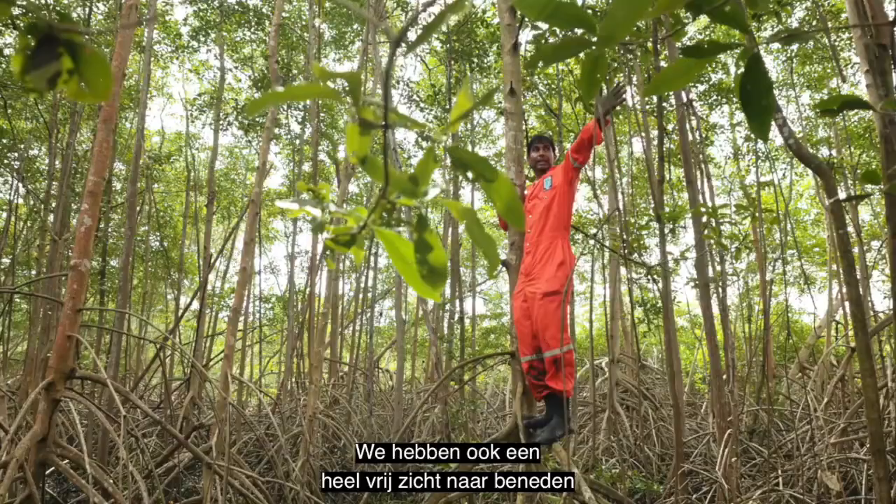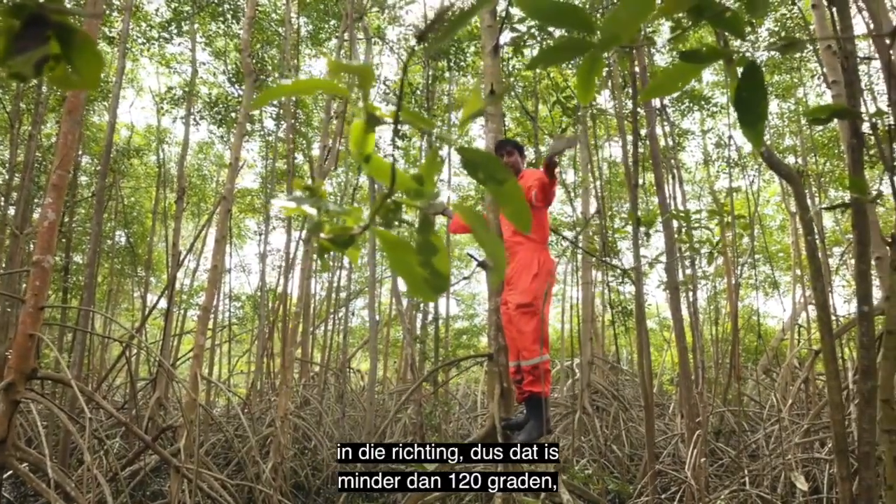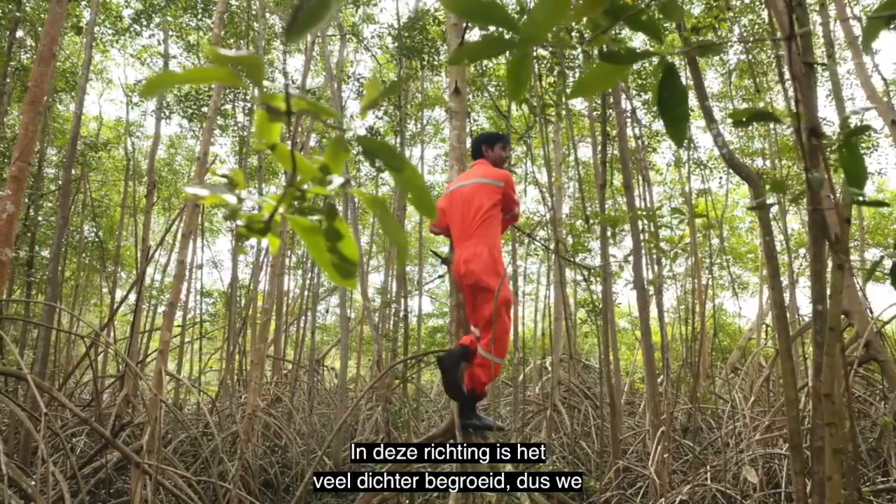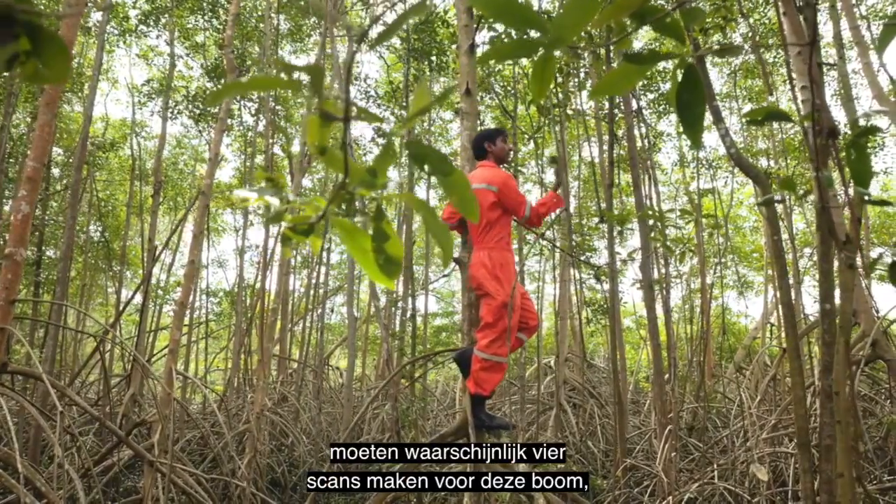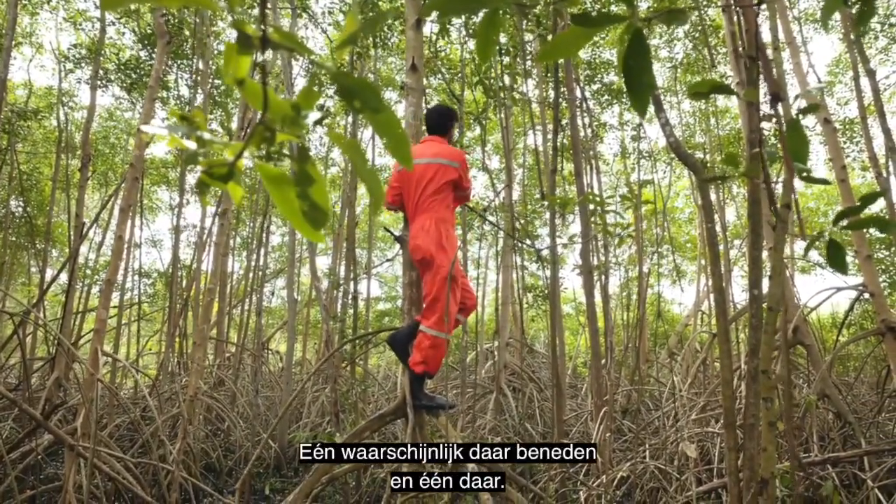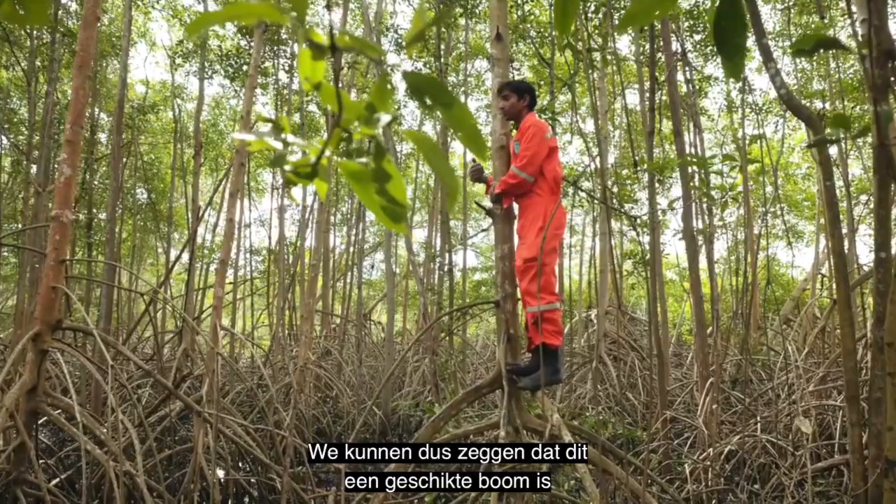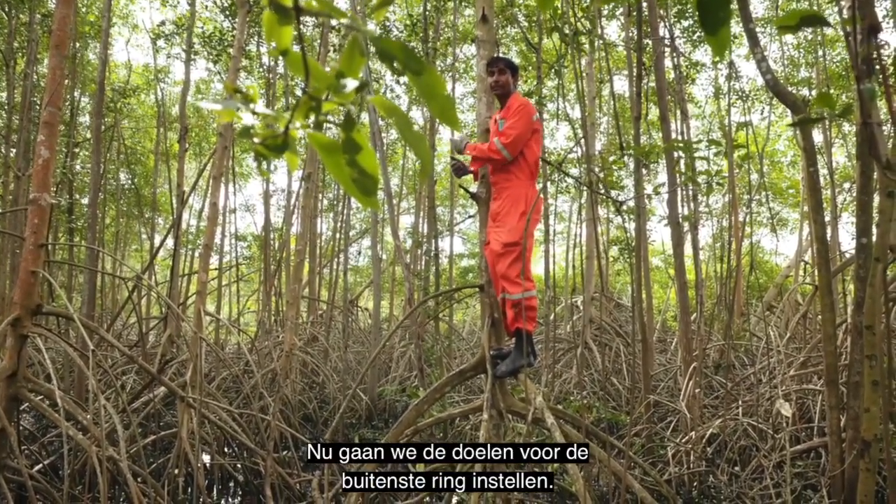We also have a very good clear line of sight going down in that direction. So that's less than 120 degrees, or roughly 120 degrees. In these directions, it's much denser, so we have to probably do 4 scans for this tree for the outer ring. 1 probably down there, and 1 over there. So we can say that this is an appropriate tree to scan. So now what we will do is set up the targets for the outer ring.